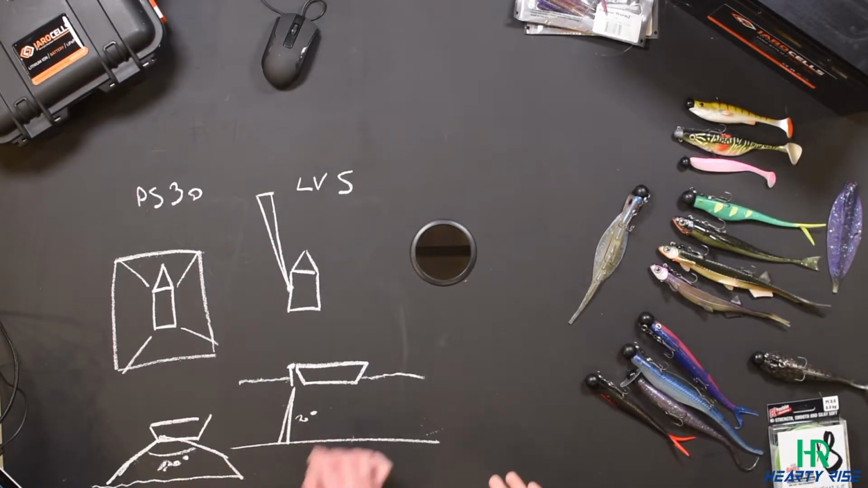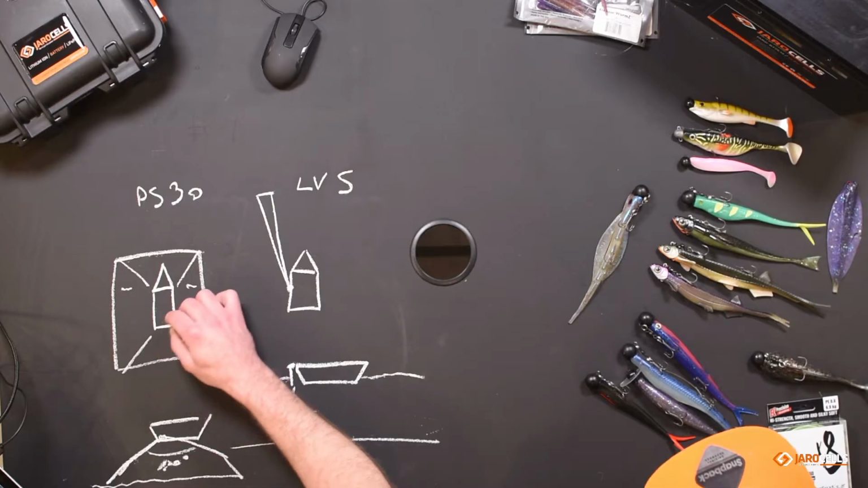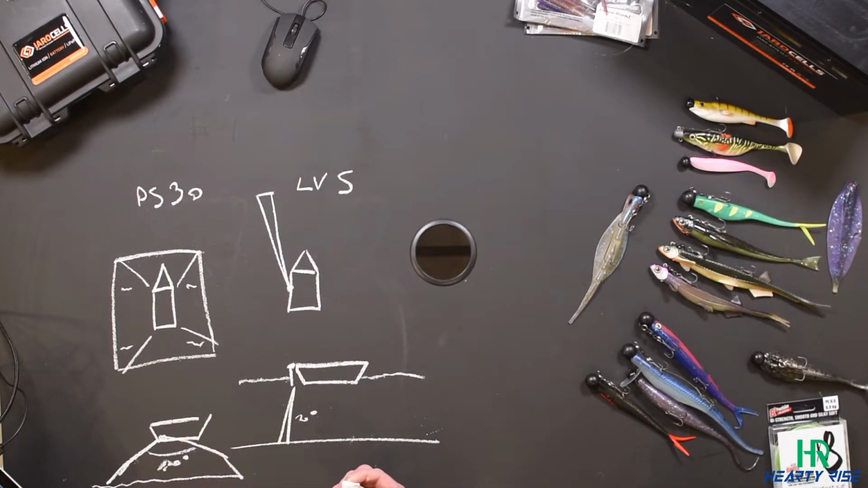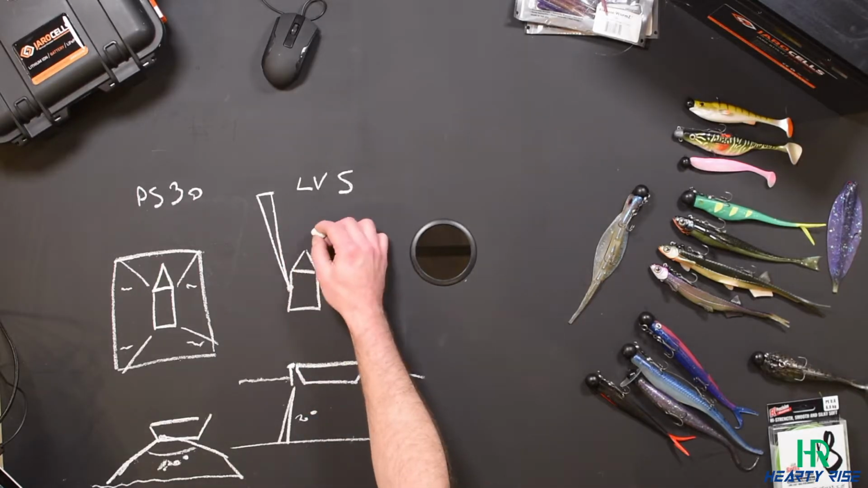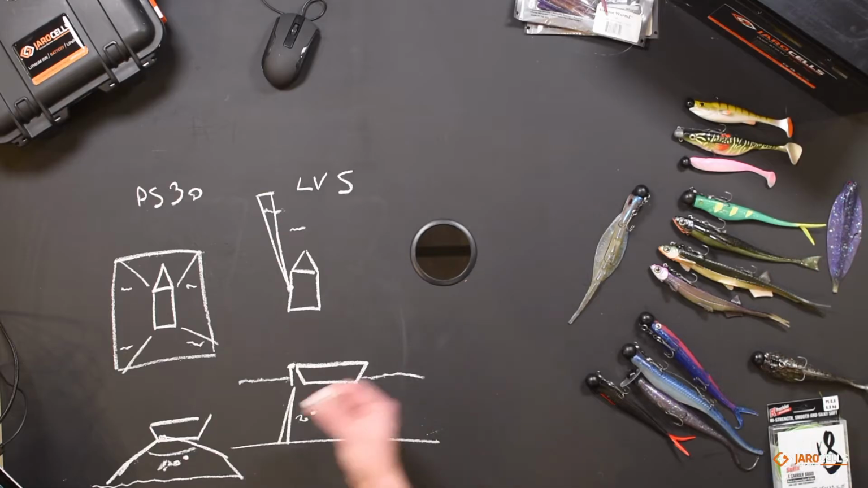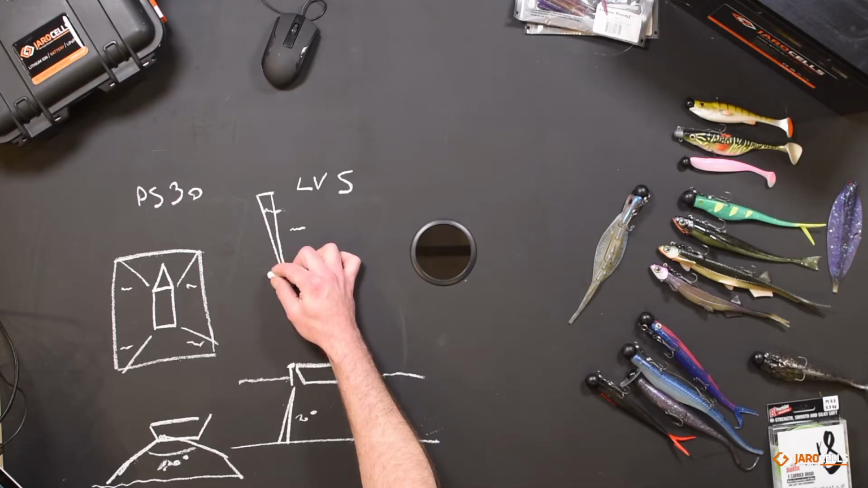Yeah, but the advantage of the LiveScope is it's movable. You can direct it towards the fish. So if a fish is here or a fish is here, you will see it. If it's in front or in the back with your PS30, you will always see it. But with the LiveScope, if it's here, you will not see it. If it's here, you will easily see it. The further away the fish is, the easier you will see it, because your cone is a little bit wider. But when it's coming closer, it's more difficult.